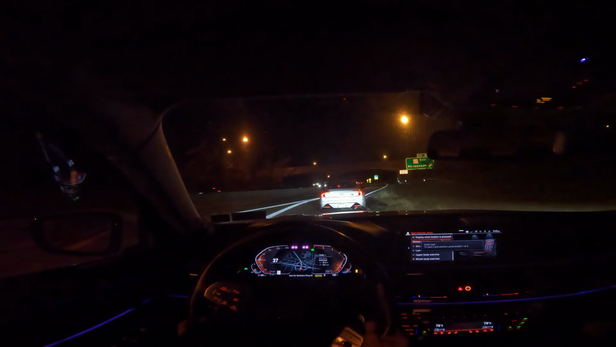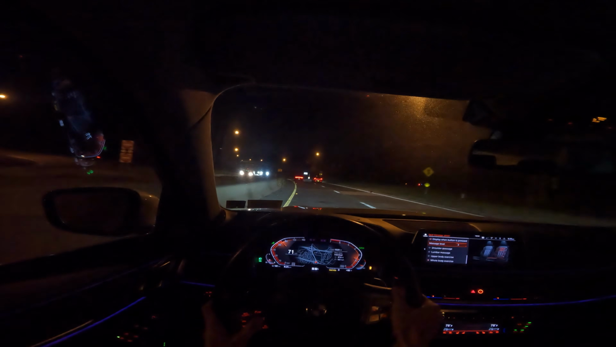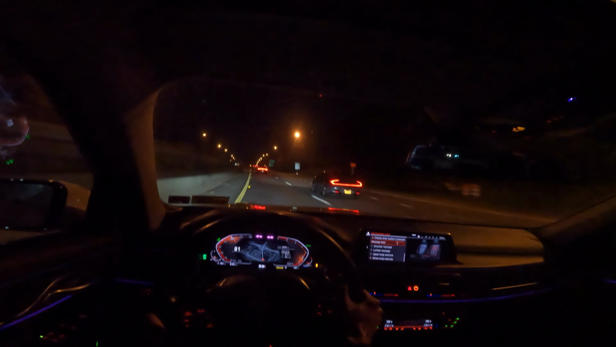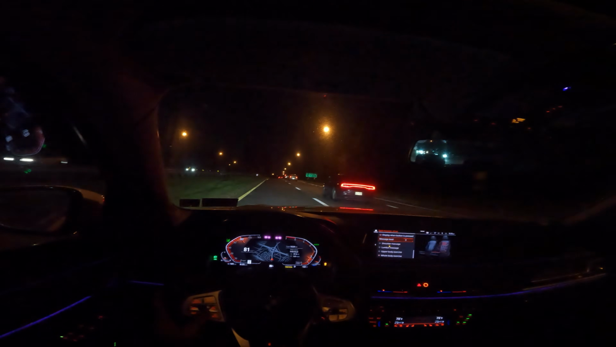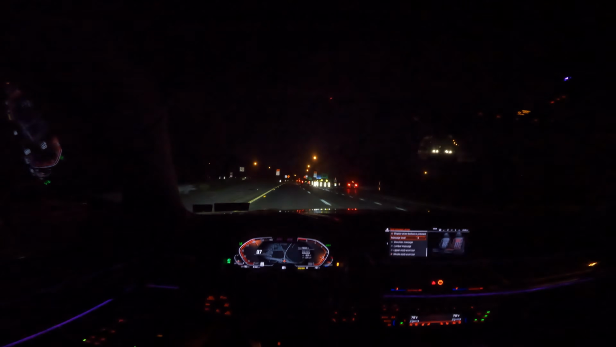See, even in that turn, there was just a little bit of body roll. Very, very slight body roll. And this is a much tighter turn than the last one I was taking, obviously. Oh, we got a lot of cars coming. Oh, no, we don't. And chill. It's like being in a living room on wheels.